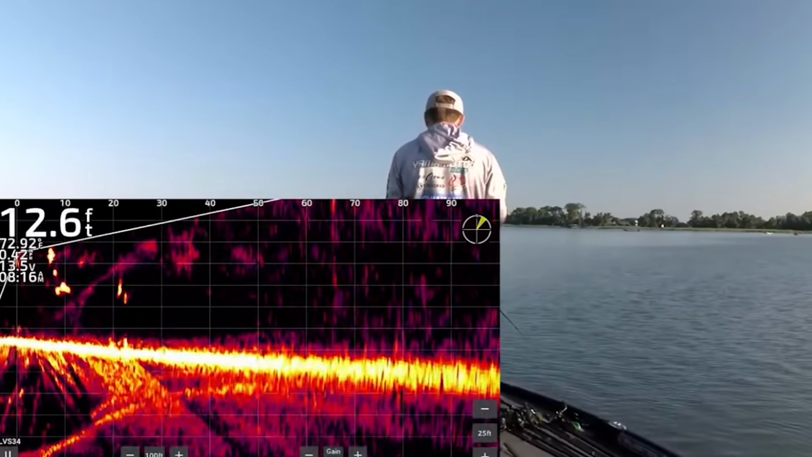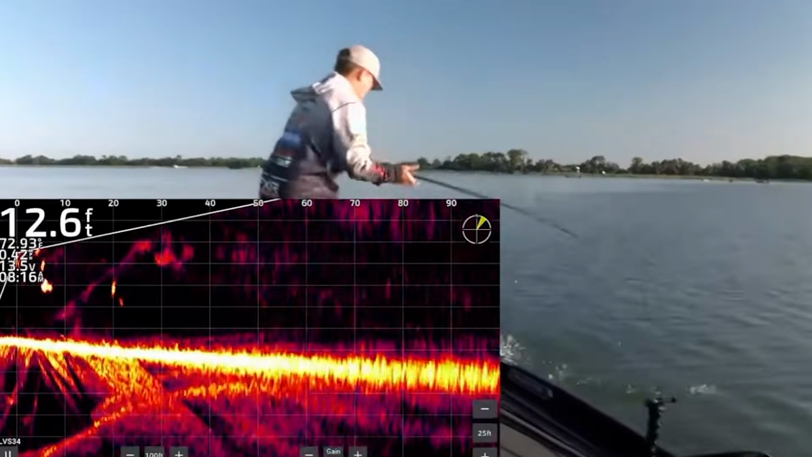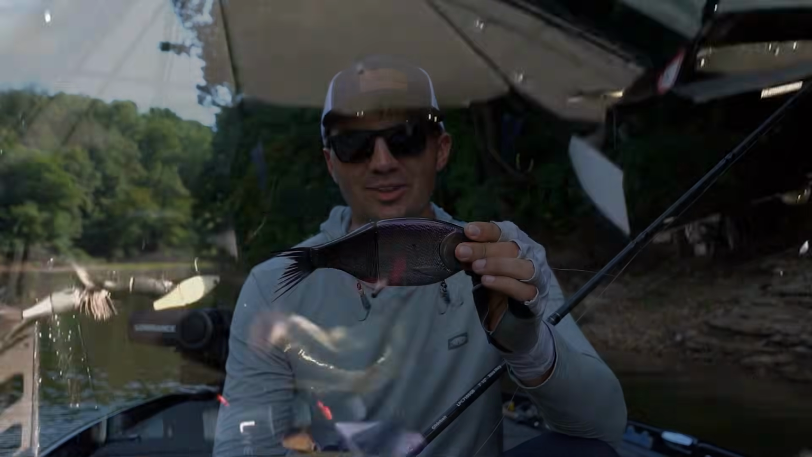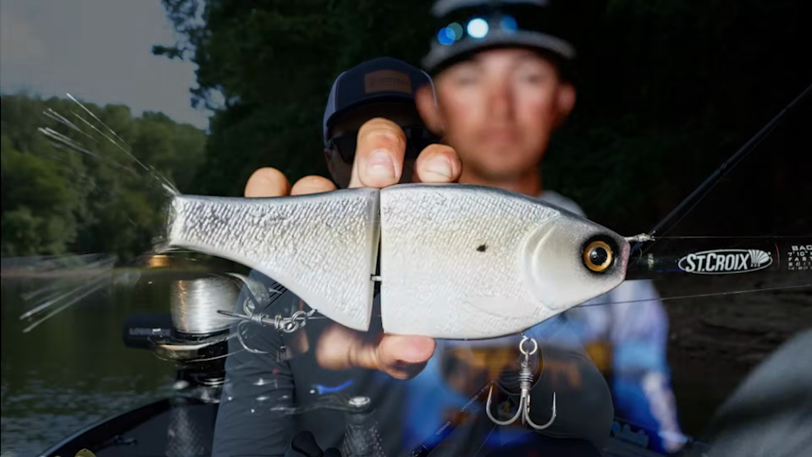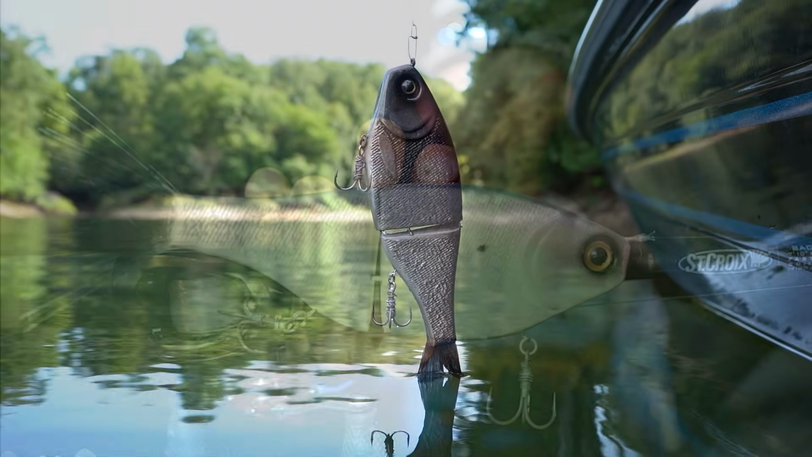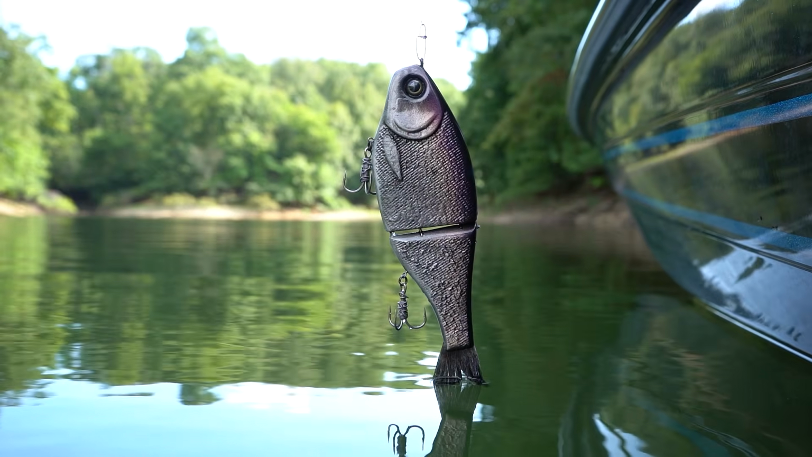It seems like almost every time I tune into Bassmaster nowadays, I'm seeing a young pro throwing a big glide bait in tournaments. This is one of the most popular ones. It's the Clutch Boss. It's a really big bait, and about 10 years ago, I didn't think that a glide bait was a tournament bait.